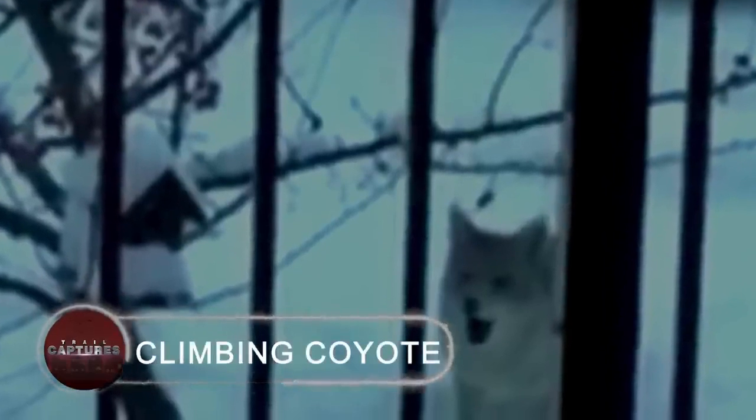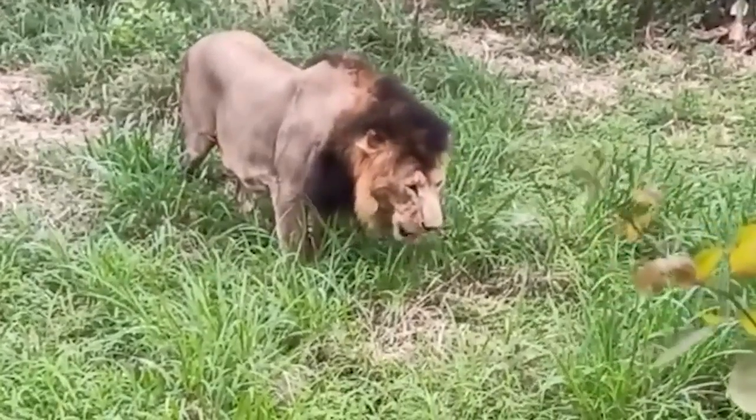Climbing coyote. One thing is certain. If it results in the wild creatures stuffing their stomachs, they won't think twice about doing anything. Because, well, how often do you see a coyote up a tree?